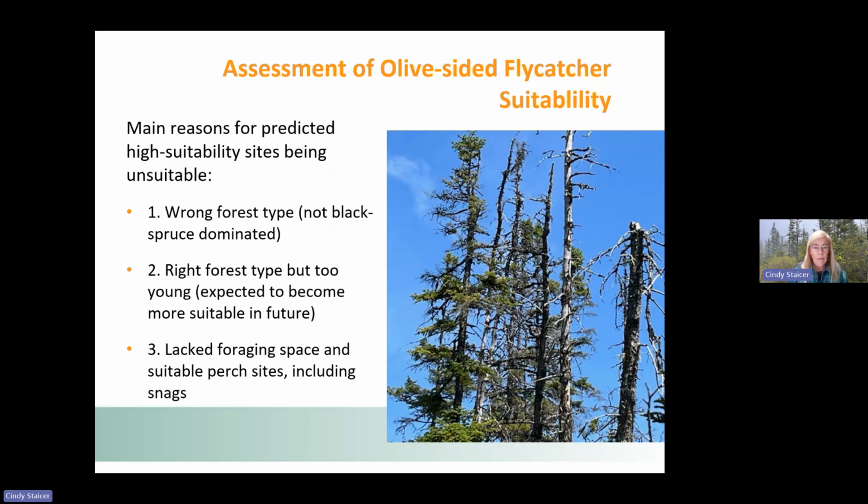Or they lacked the foraging space and suitable perch sites, including snags. So basically, if it's not black spruce and it's not old enough, you generally don't end up having the kind of structure that the birds need.